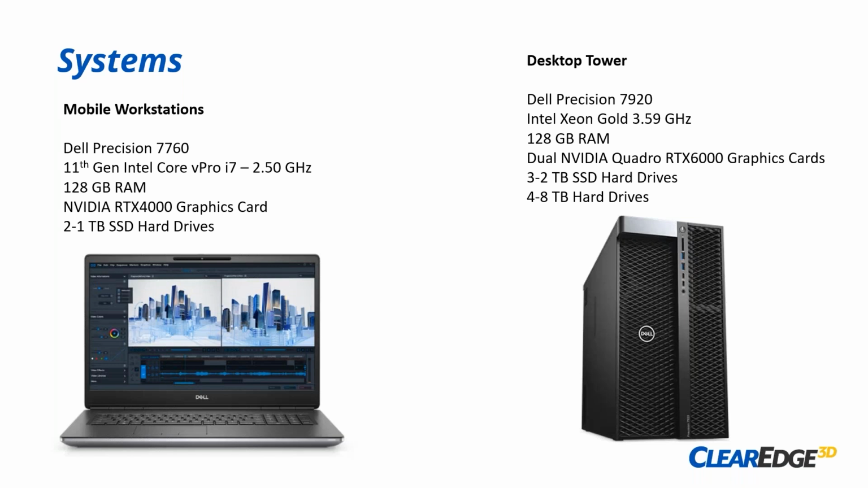Dual Xeon Gold processors and multiple hard drives give us the ability to collect and bring in massive amounts of data, get it processed, get it registered, and get it represented to the team in E57. That gives us the ability to create the ReCap files from the E57 and also use it downline for products like Revit, Civil 3D, MicroStation, OpenRoads, etc. Next slide.